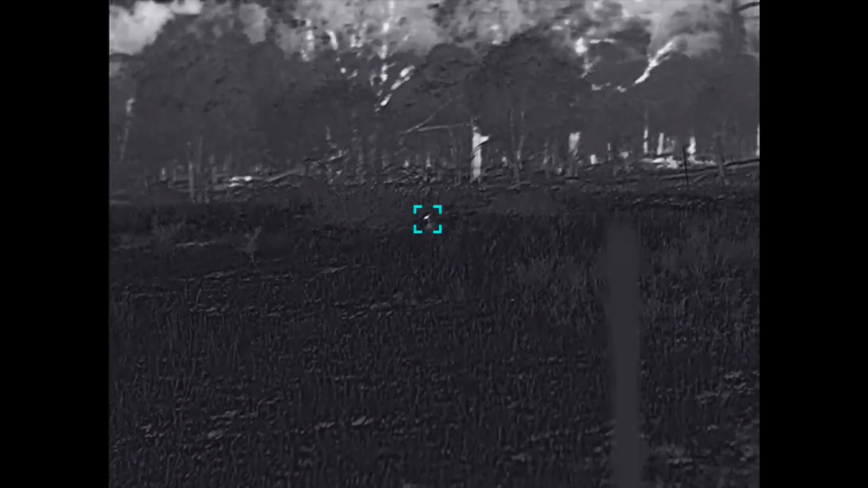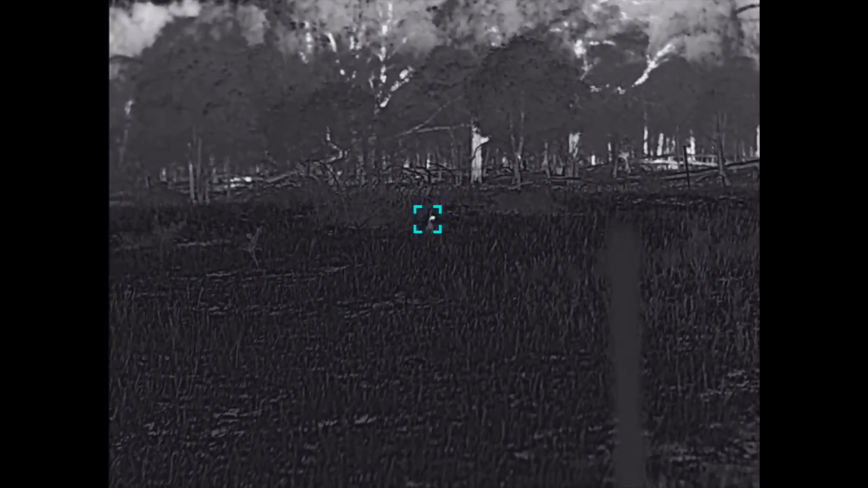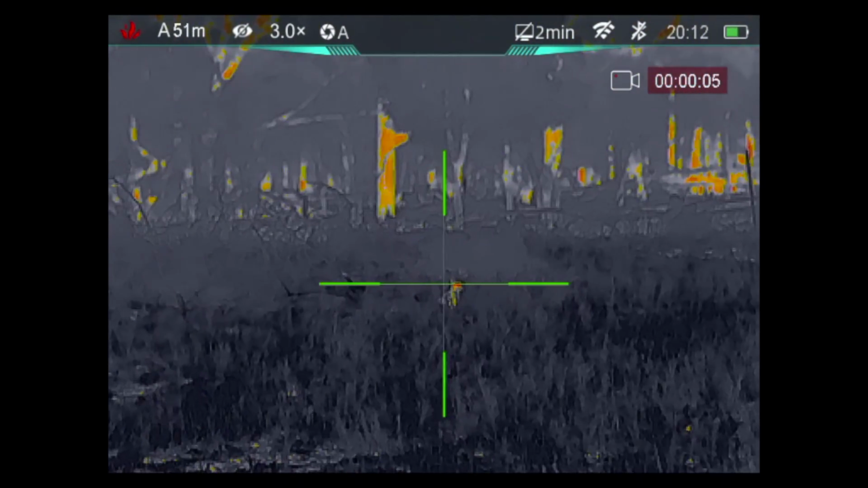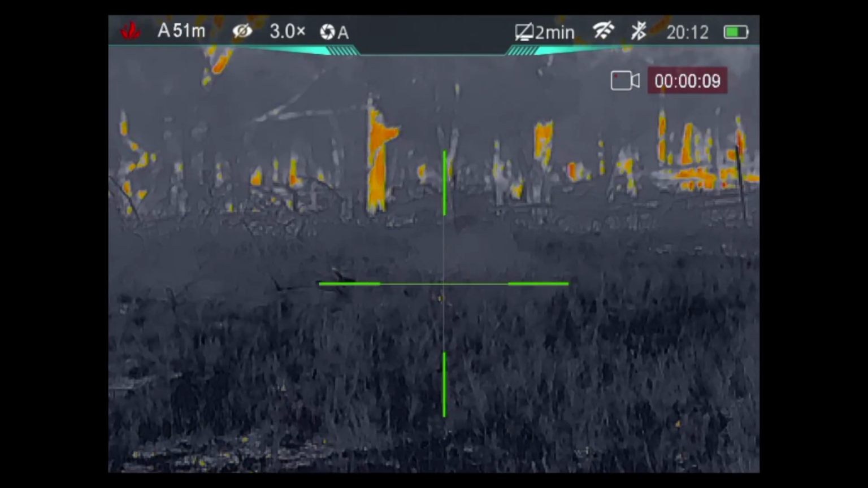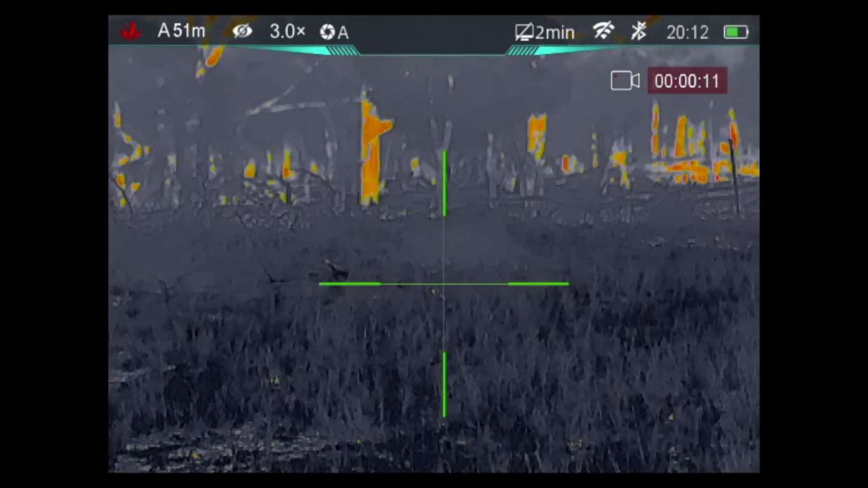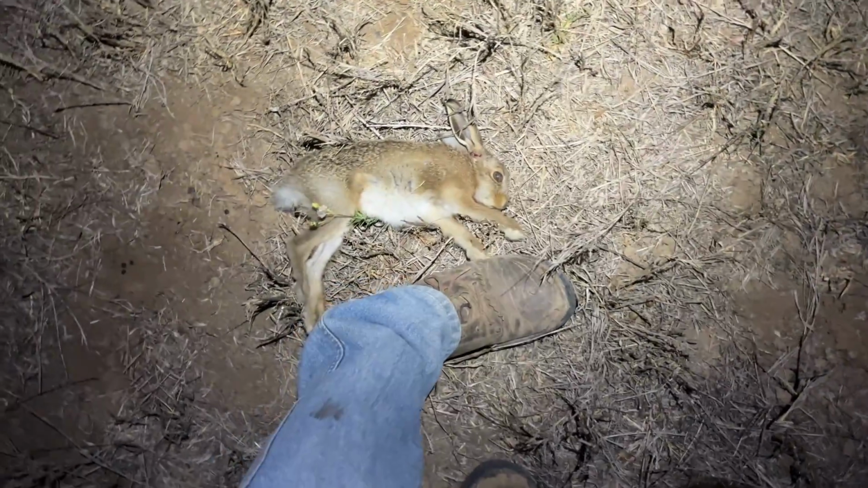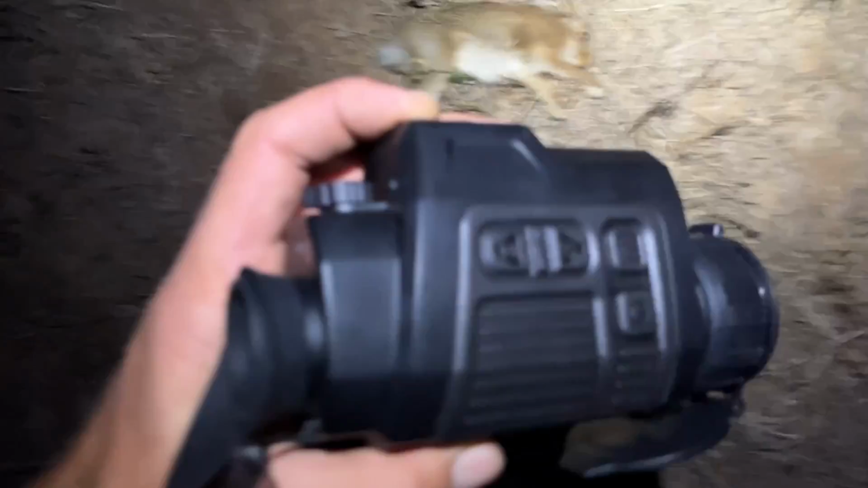There you go, there's a hare over there. 12 metres. There we go. Headshot. Here's a little hare. He's only a little fella, just about my size 12 shoe.